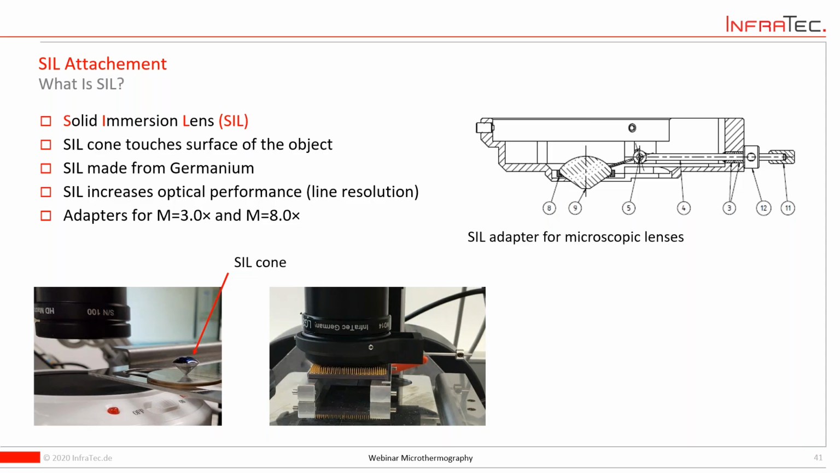Not so sure how to answer this correctly, though. There's no specific demand. NETD depends a little bit on the actual material itself, how good the emissivity is, on the temperature we face. If it's a cryo application, of course, then they will have lower radiation in general. Then it gets more critical. But these lenses are highly IR transparent, so the thermal resolution is quite nice. So almost the same as for standard lenses. No particular demand. Sorry, I didn't mean to interrupt.